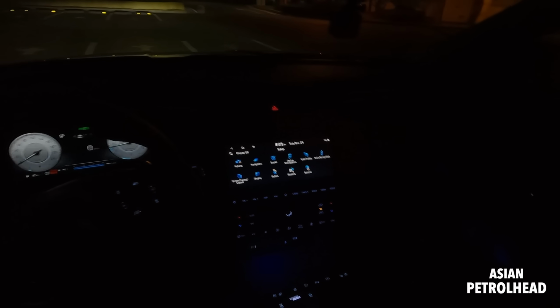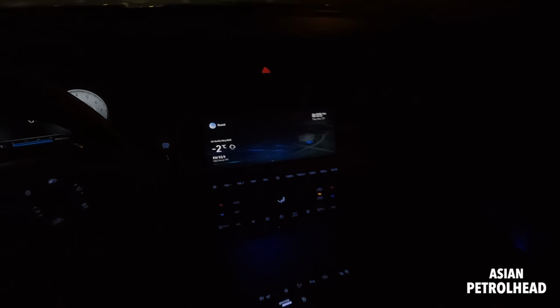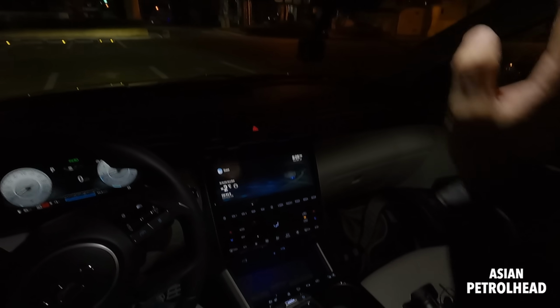And overall, this car has everything, just like I told you, except for the head-up display, which would have been very nice, and also park assist features.